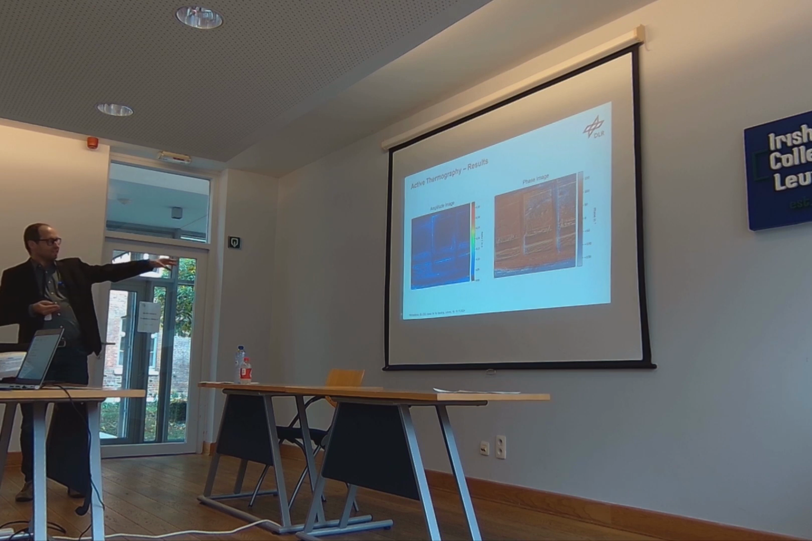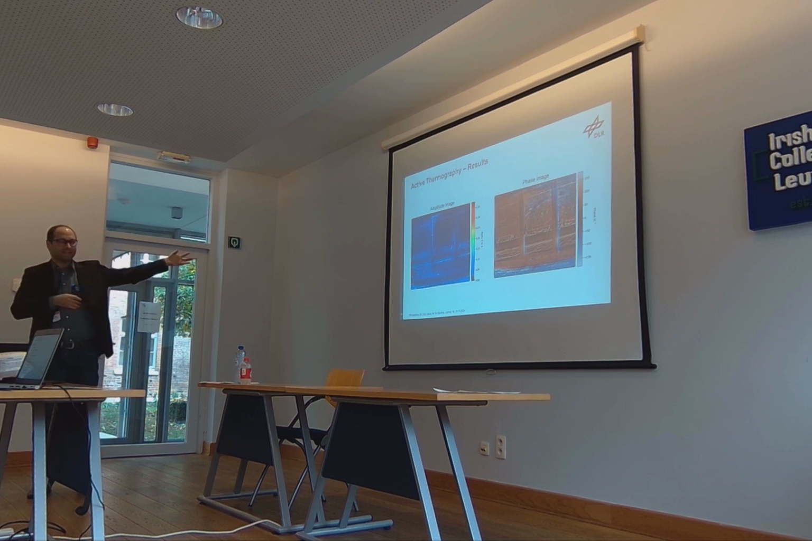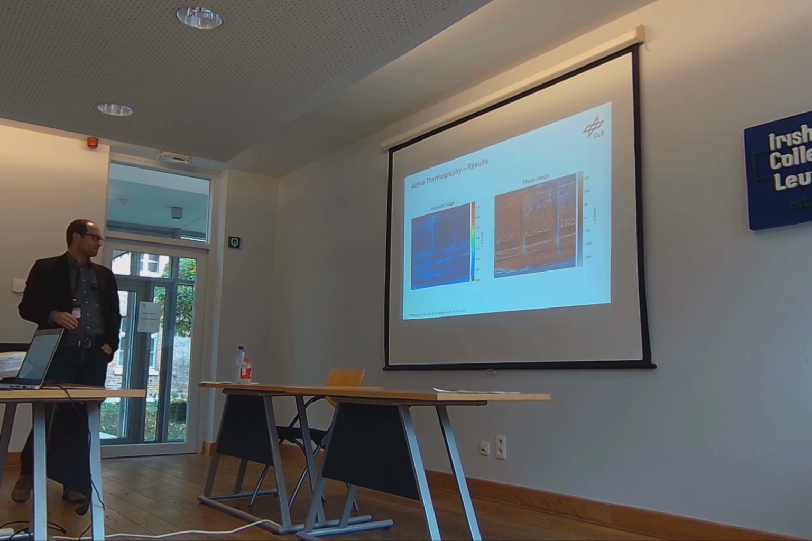But you also see a lot of other artifacts, like when the sun was changing during that day, the wind was very gusty, and also the clouds were moving in front of the sun, so we had a lot of difficulties with stable environmental conditions.